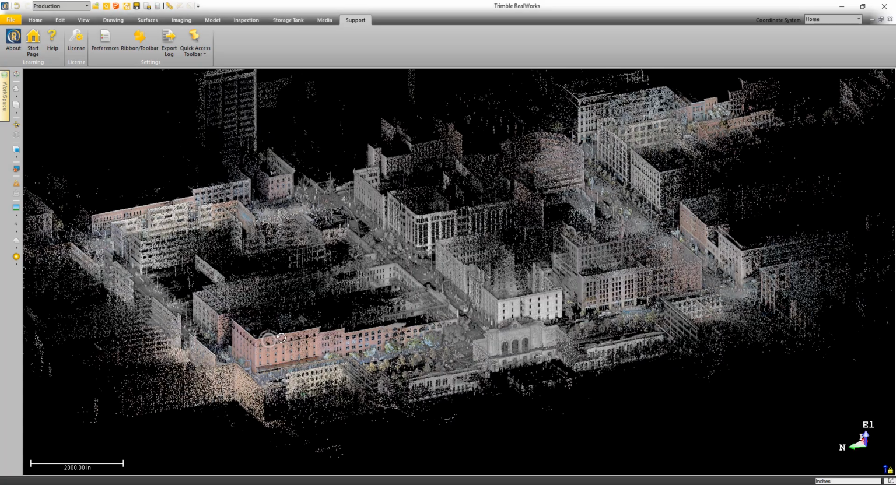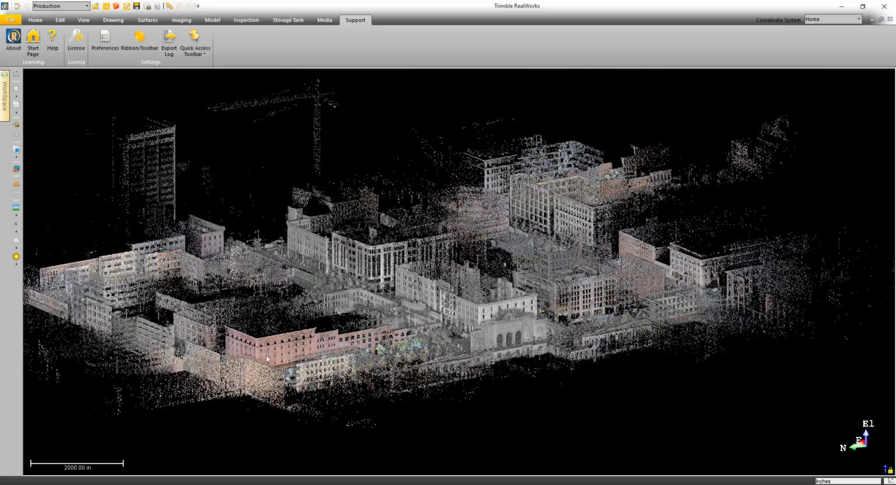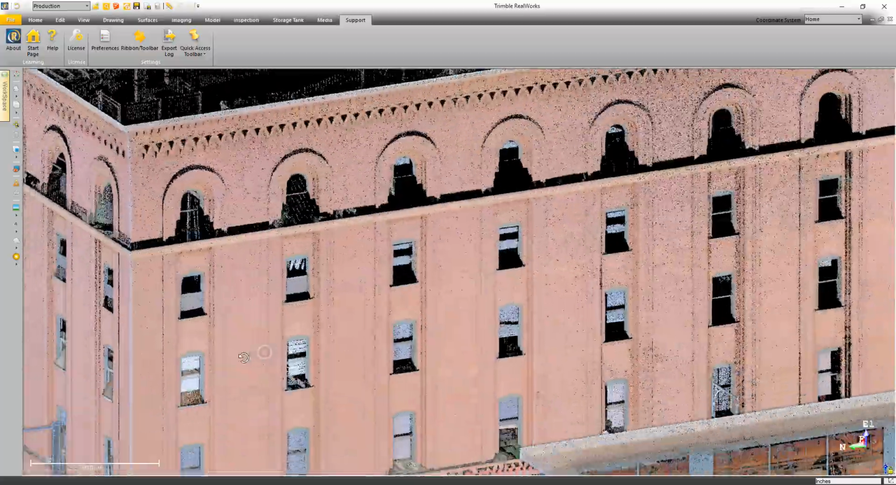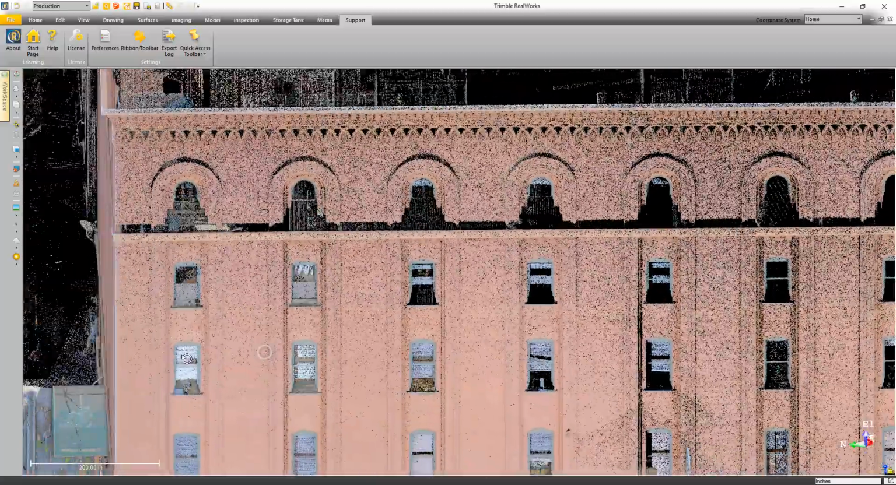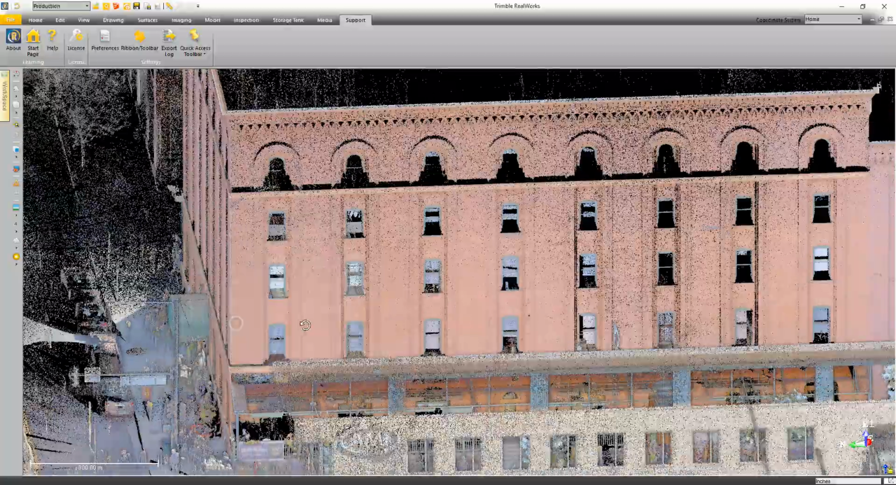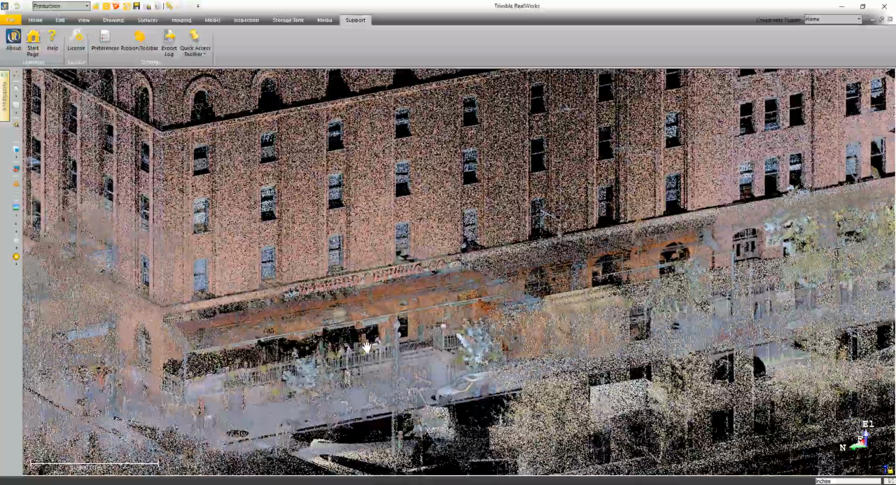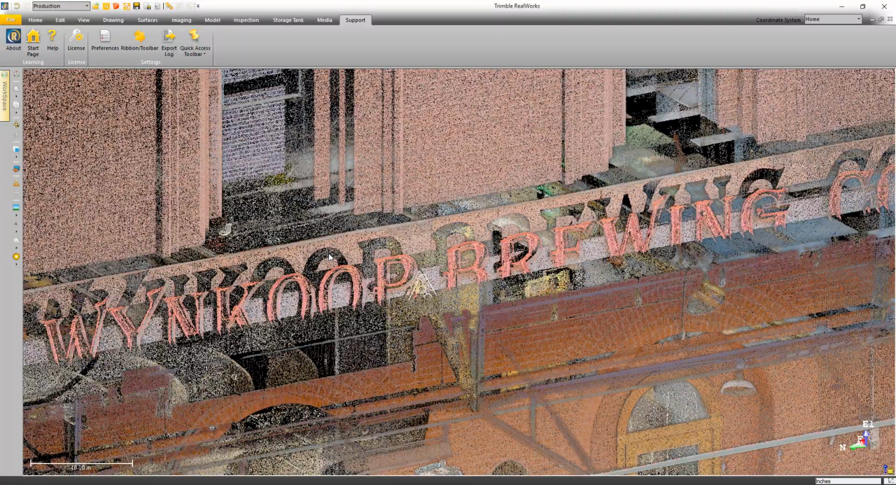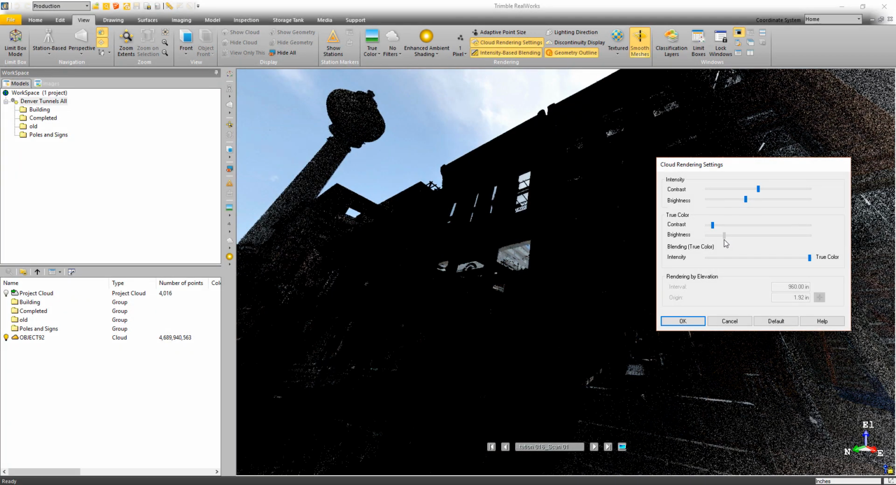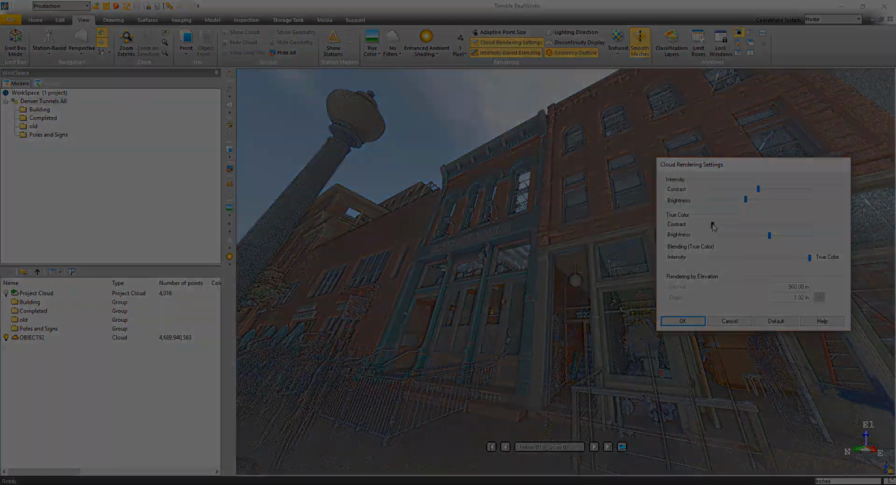With this release, we started out by making things look better. First, we focused on improving the performance when using high-end modern video cards such as the NVIDIA GeForce 1080, which I'm using on my laptop. What you can expect is smoother, more reactive navigation when working with projects containing thousands of stations. In addition, we added the ability to adjust the brightness of the point cloud when using the true color rendering.